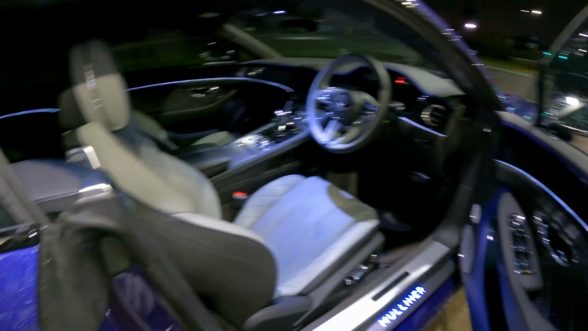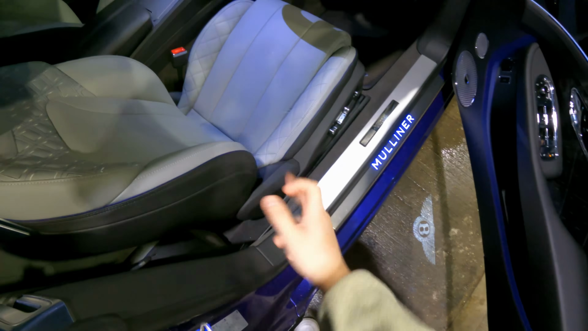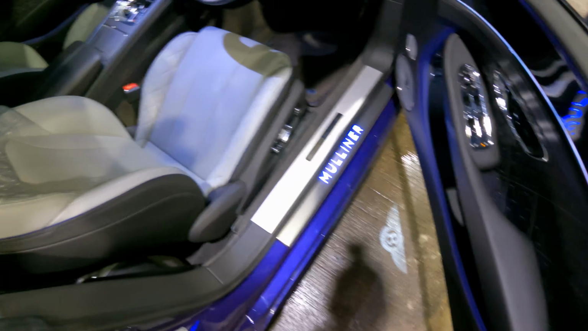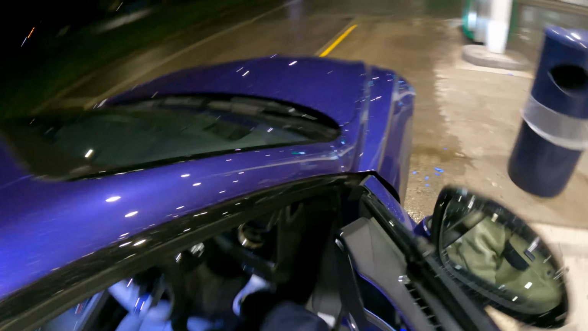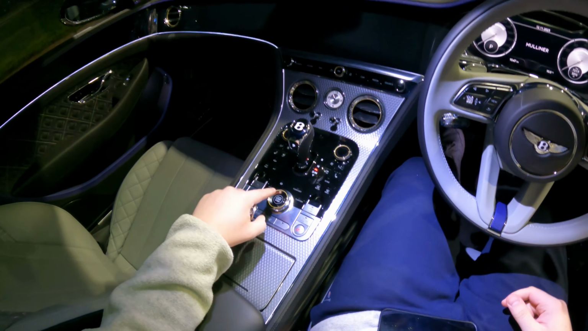Check it out. Interior as well. Got three-tone leather. We've got black, we've got purple, we've got grayish. It's got the Mulliner edition Continental GT W12. Chaos. Close the door and fire the behemoth.